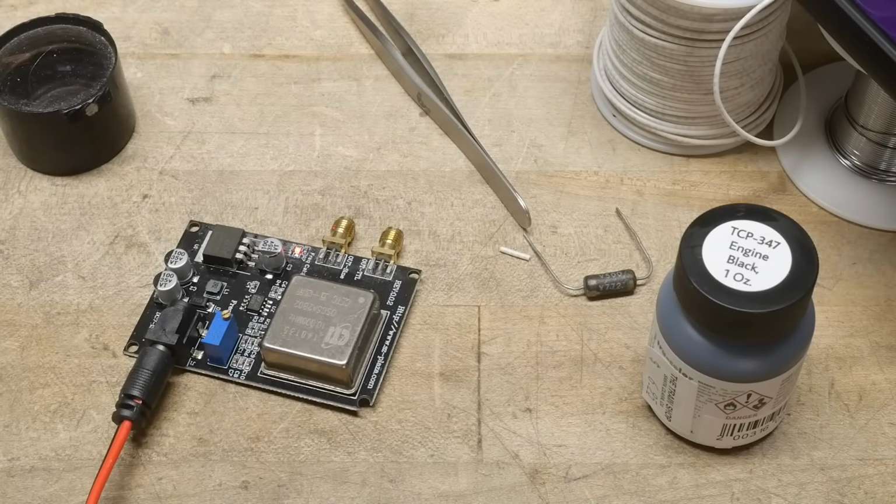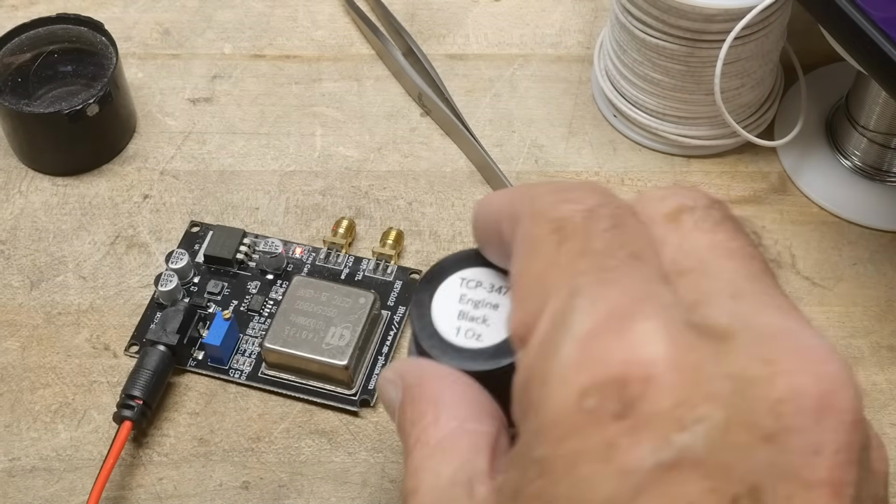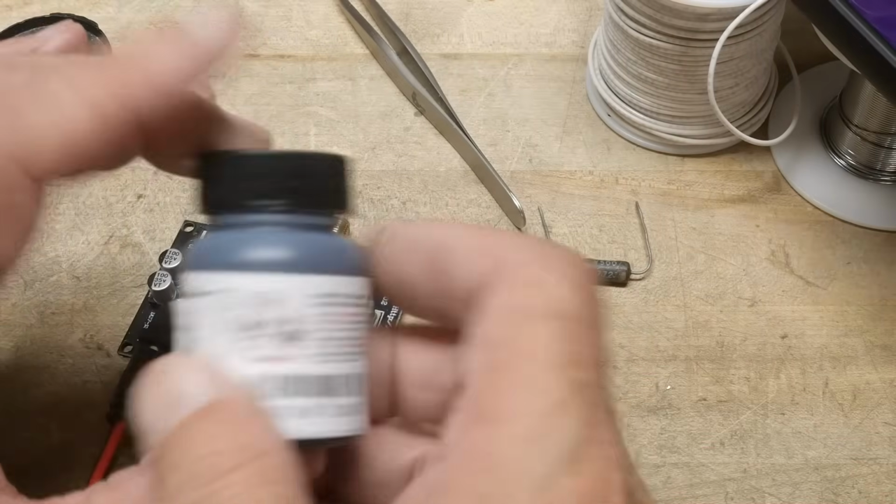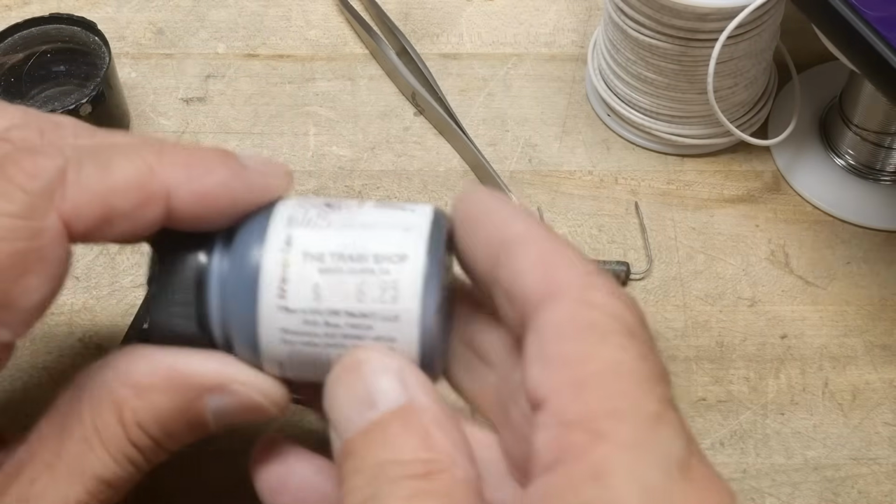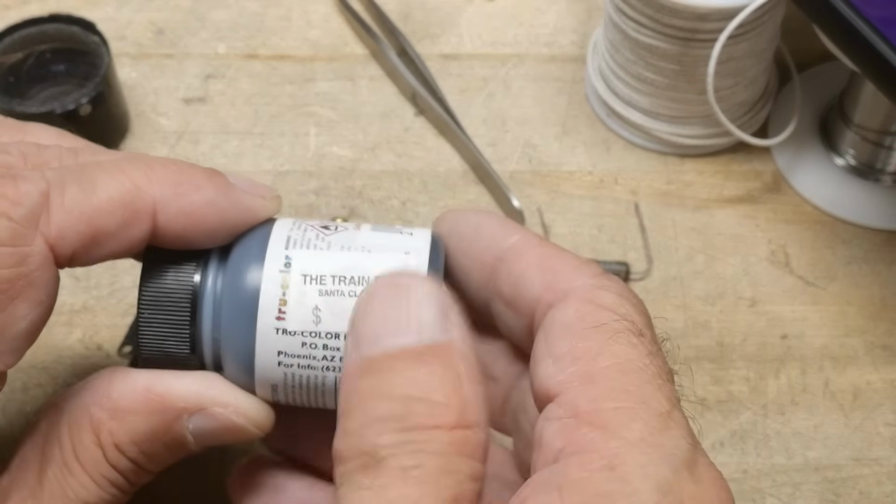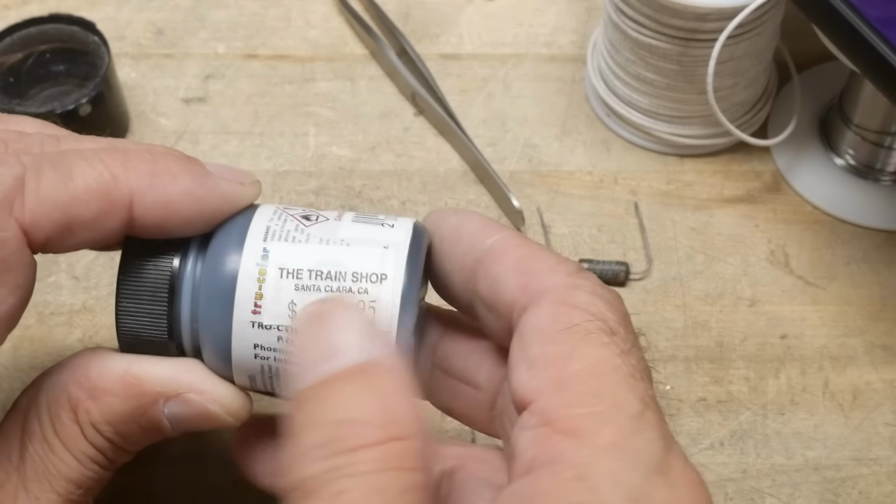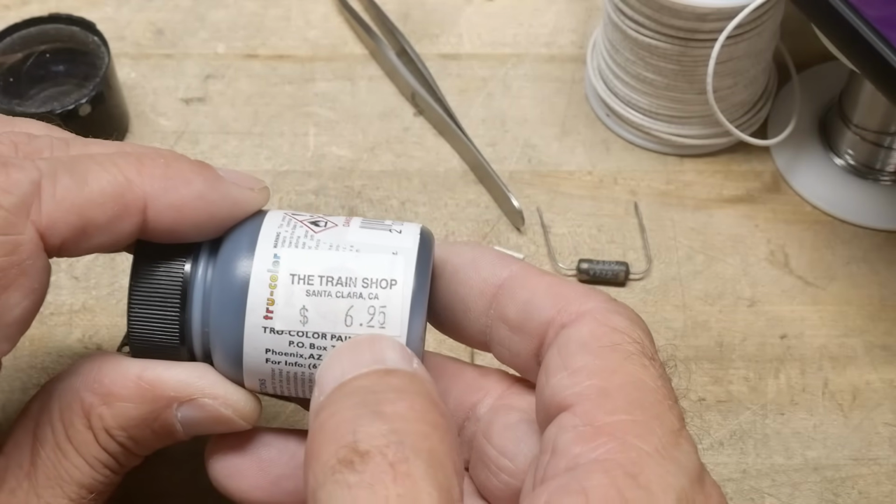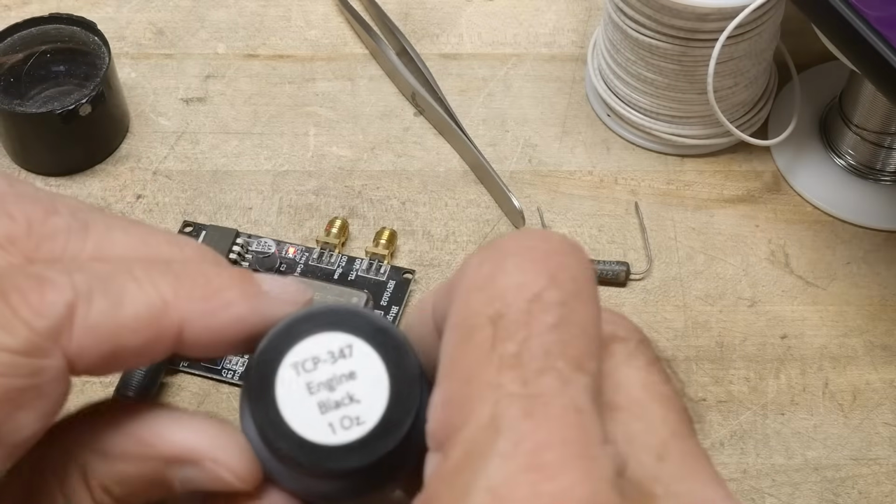All right, what's on the bench? We're going to do some painting. I have a toy train shop next to me. It's great if you want model airplanes and trains and stuff, mostly trains, but they have other models there too. But yeah, I bought some engine black paint.